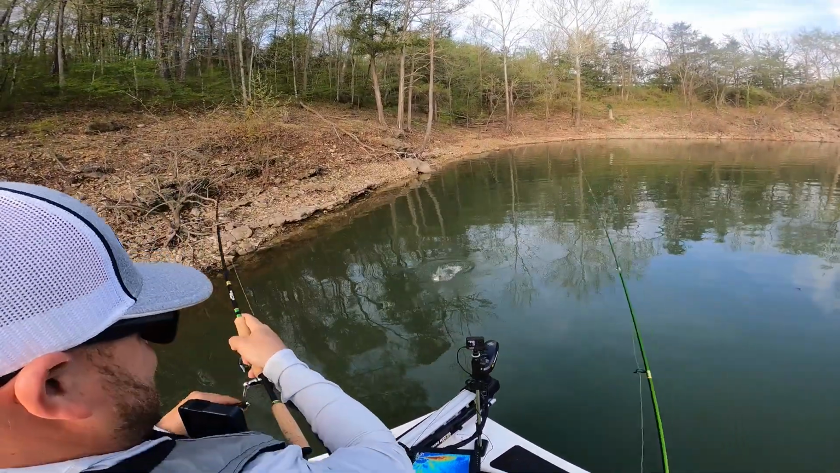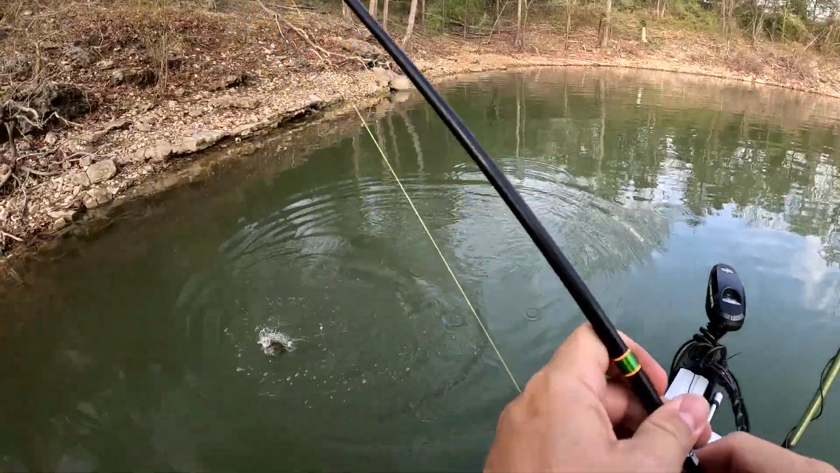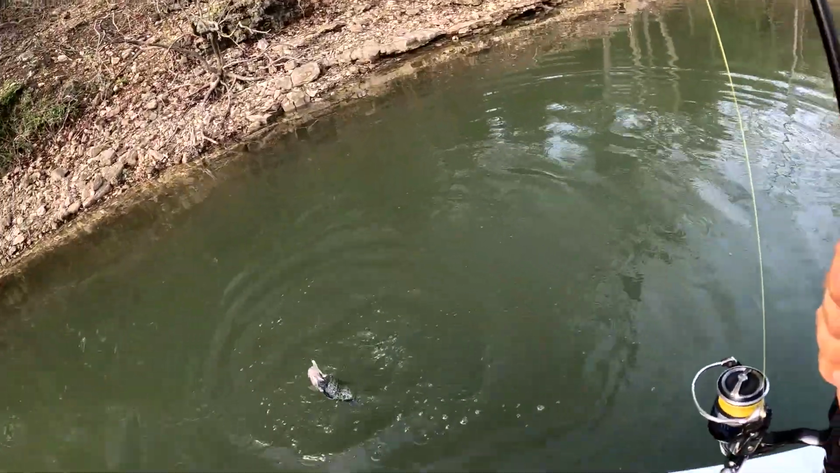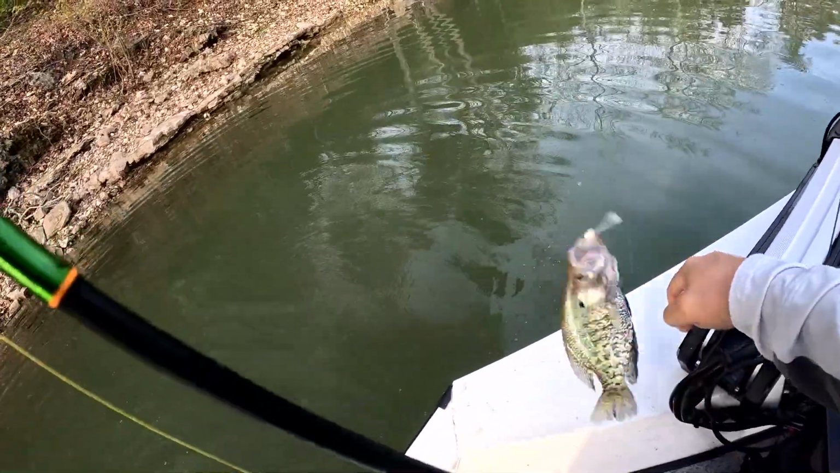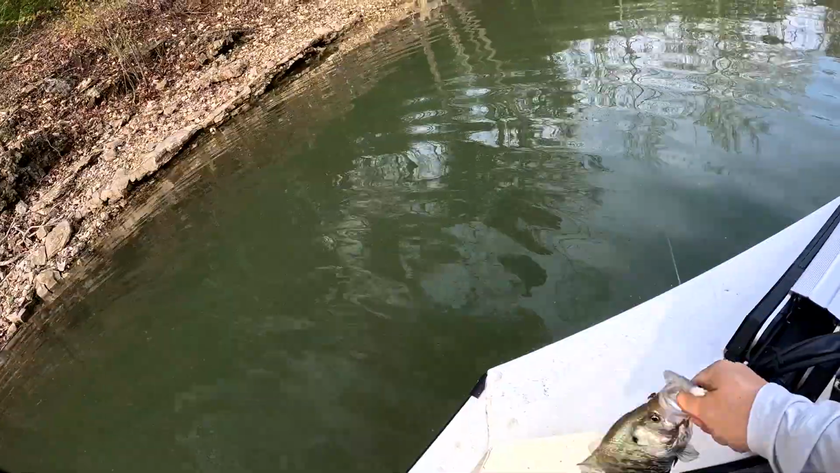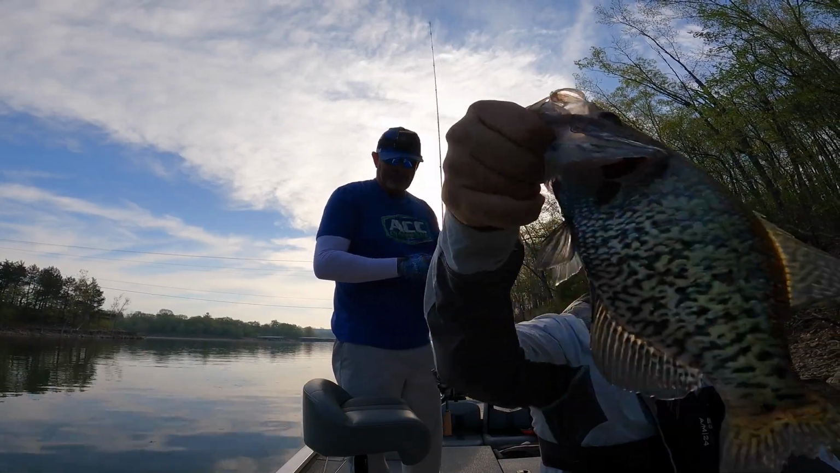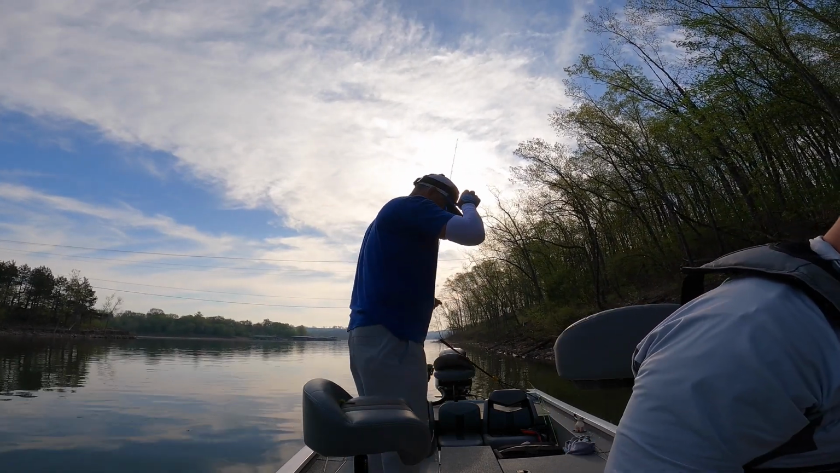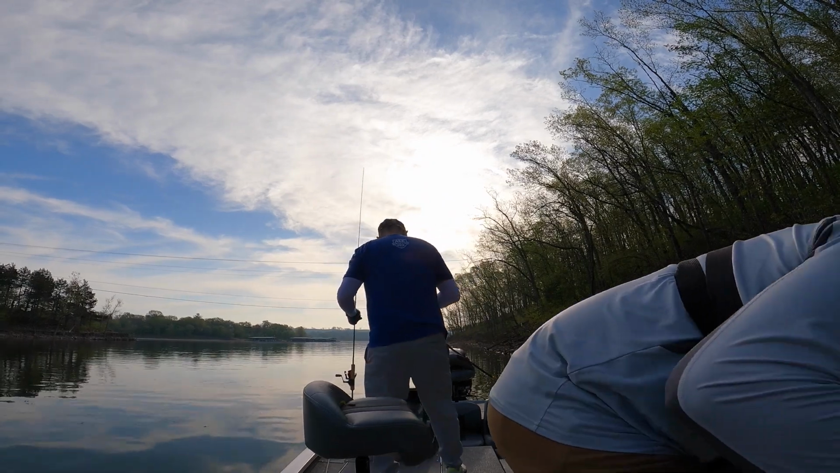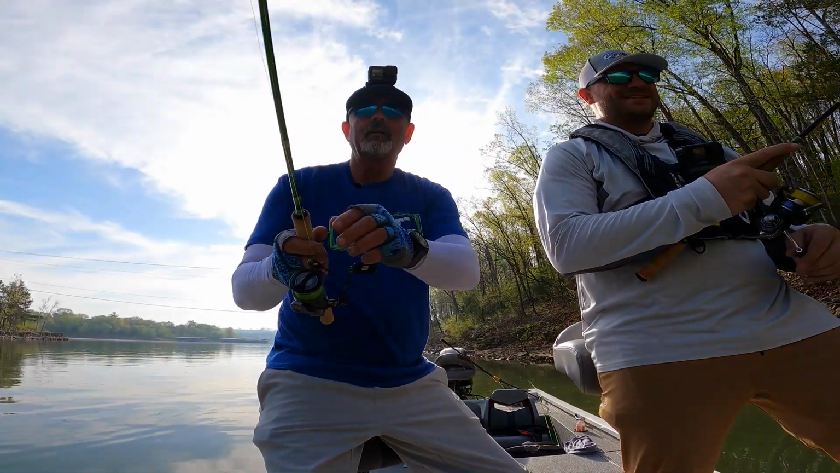Look at his tuxedo. All your crappie experience coming into play here. Look at the color on that thing. There you go. Look at that. Pretty. I haven't seen one with that dark a belly. That's the tuxedo colors, man. And the Kitech still putting in work. I'm going back to Kitech. Got a fish.